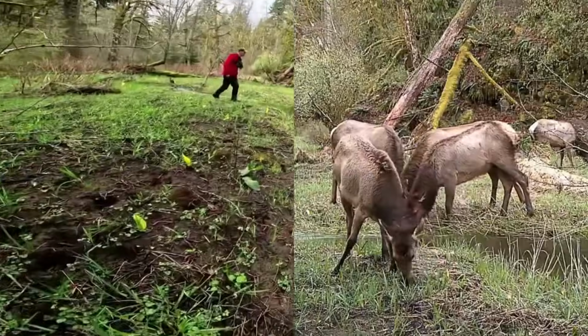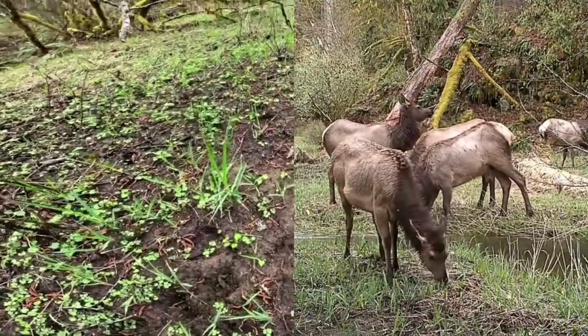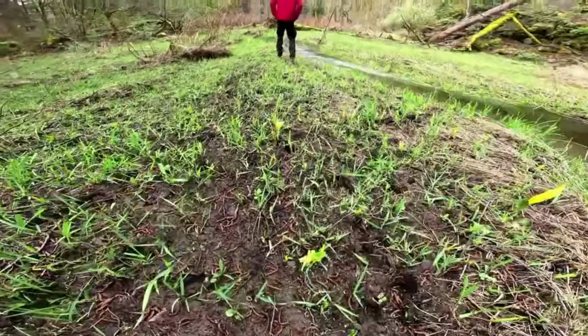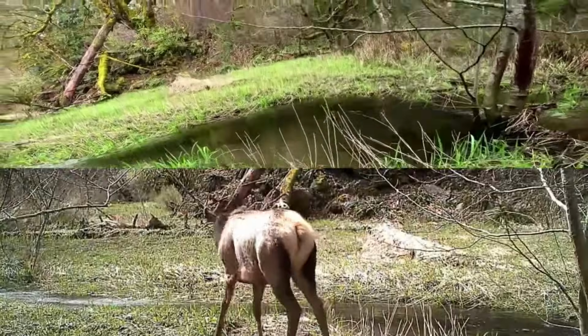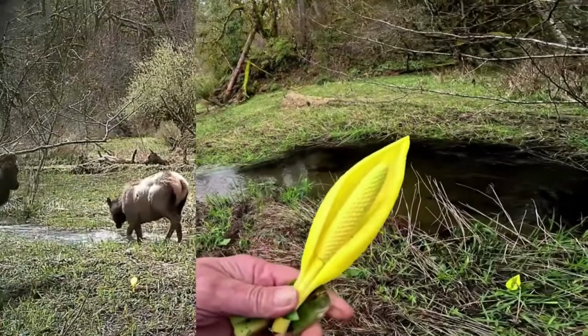Come in here. Elk. It looks like that one was nipped on a little bit. And they call this skunk cabbage because it kind of stinks.